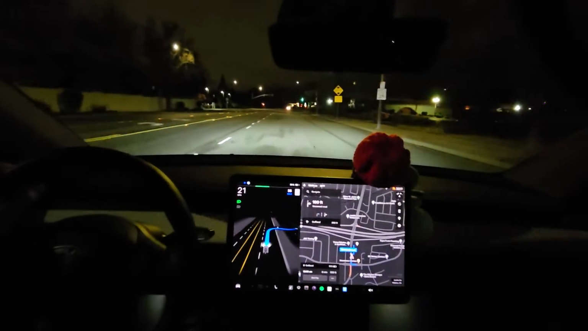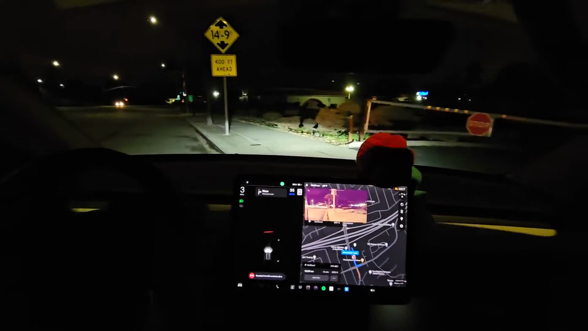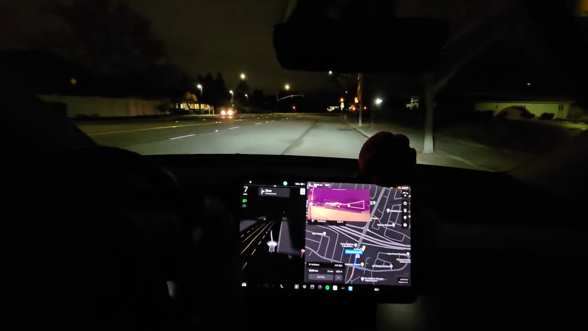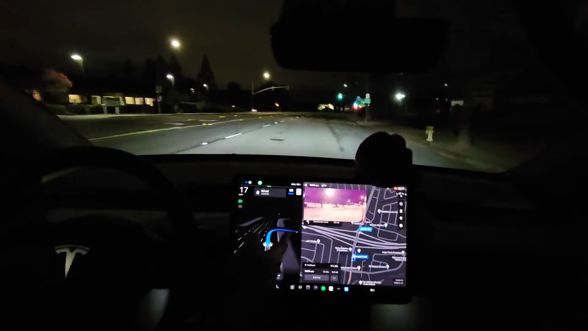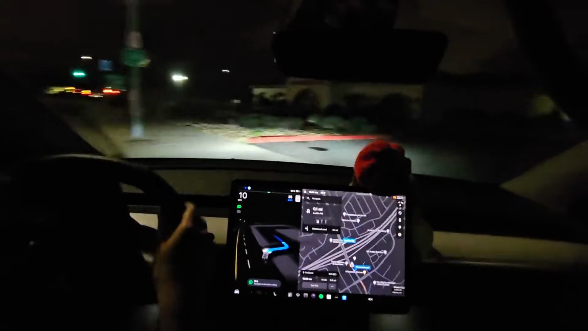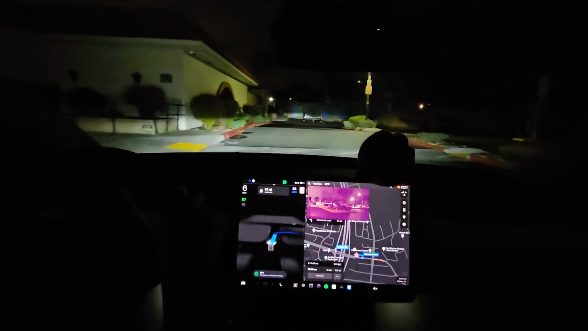Is it gonna try and go in here? Is it gonna try and do it? Okay, it can't do that. What about here? Is it just gonna U-turn again? Oh, it knows. Come on. Okay, now it's taking the right one. It took it. It's confused. I have no idea what it's doing.